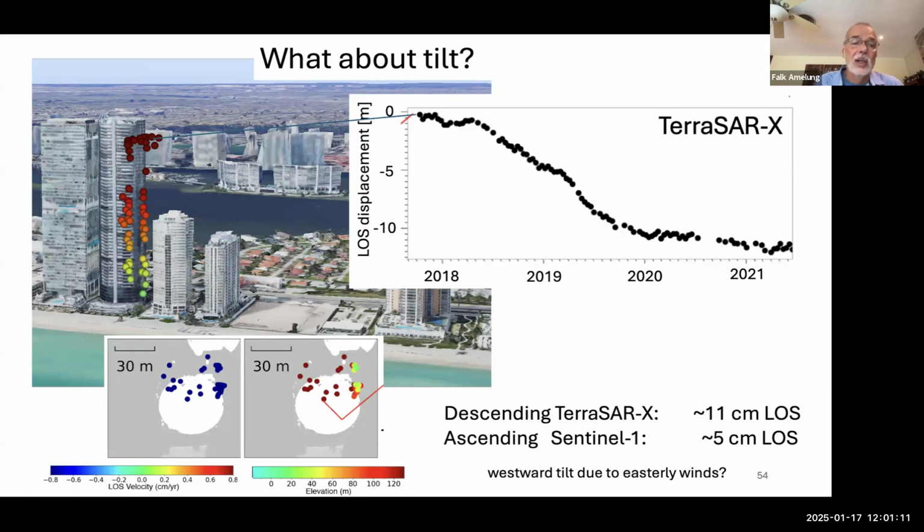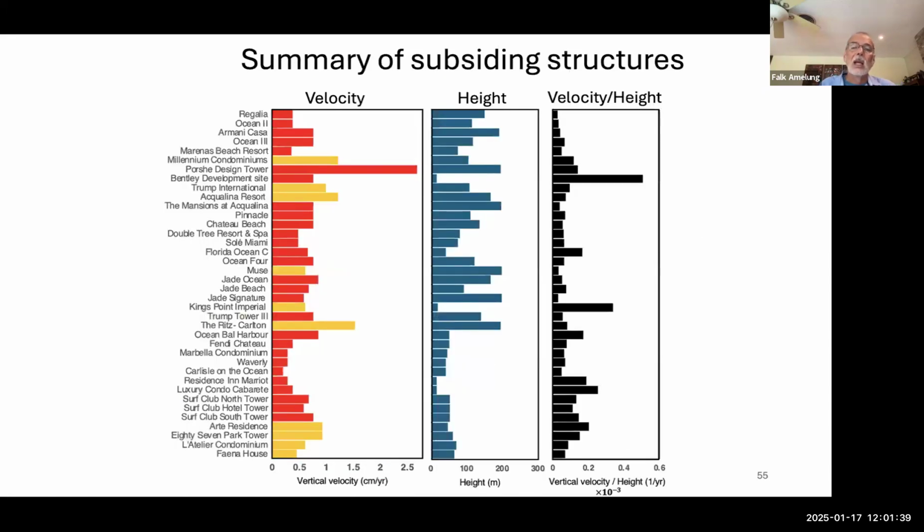A possible explanation is actually that this one is tilted slightly towards the ocean, tilted inland, but only very tiny. So not really anything to worry about, not at all. It does agree with the easterly winds. But we have clear evidence for this just because we didn't look only for the Porsche Design Tower.